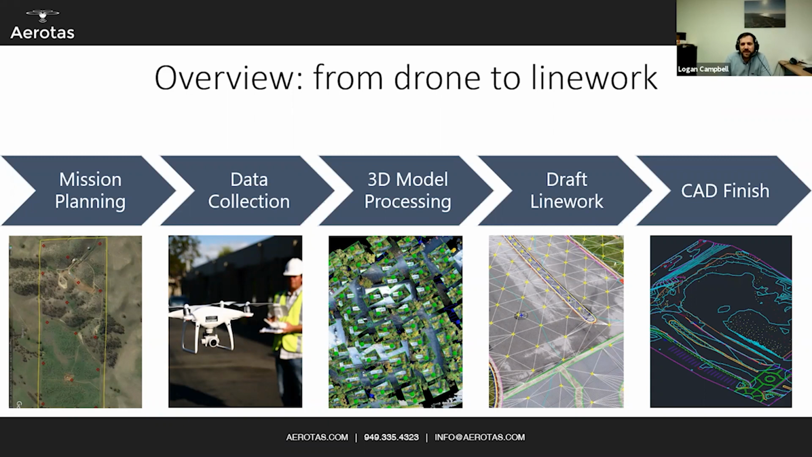You go out, collect your data in the field. The drone part is just absolutely stupid simple. You just draw the polygon you want to fly, hit go. For those of you that aren't flying anything, no real piloting skills are necessary. You just push go on the drone. And then 3D model processing. We used to call this step photogrammetry, but now it's 3D model processing because it is both photogrammetry and LiDAR processing as well. You need to go from your raw LiDAR data, whatever the sensor that you have collects, into an actual geo-referenced, aligned, accurate, usable point cloud.